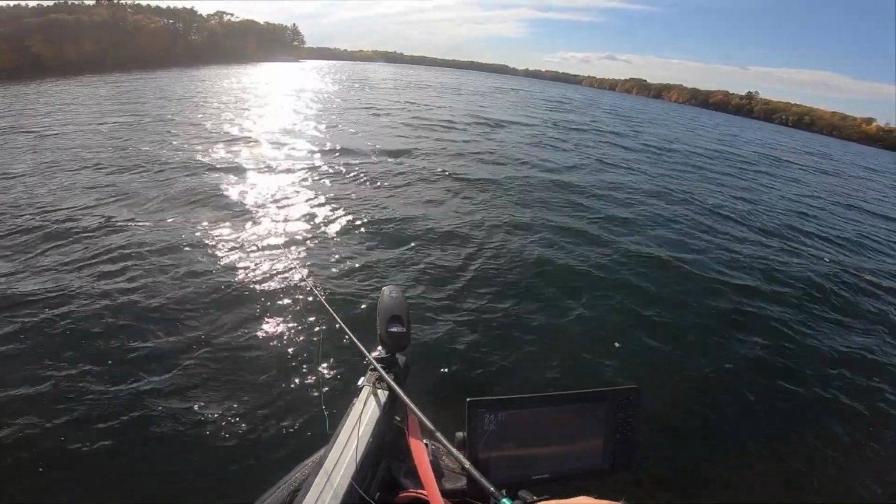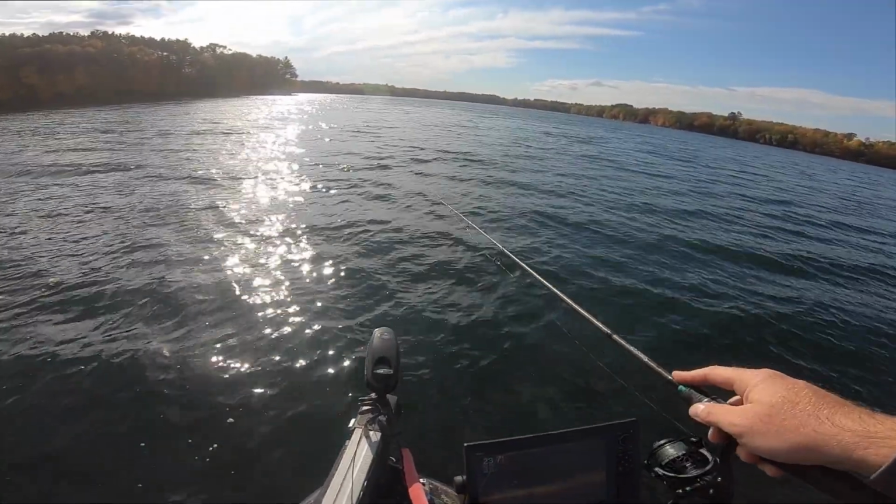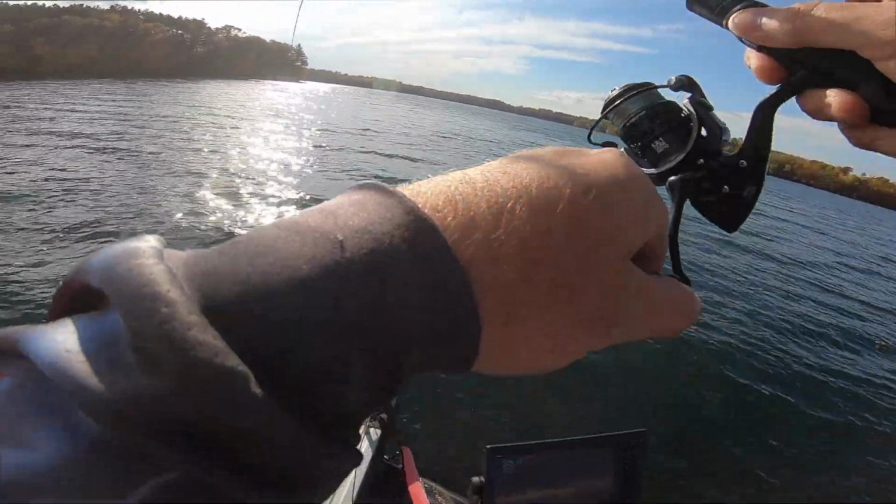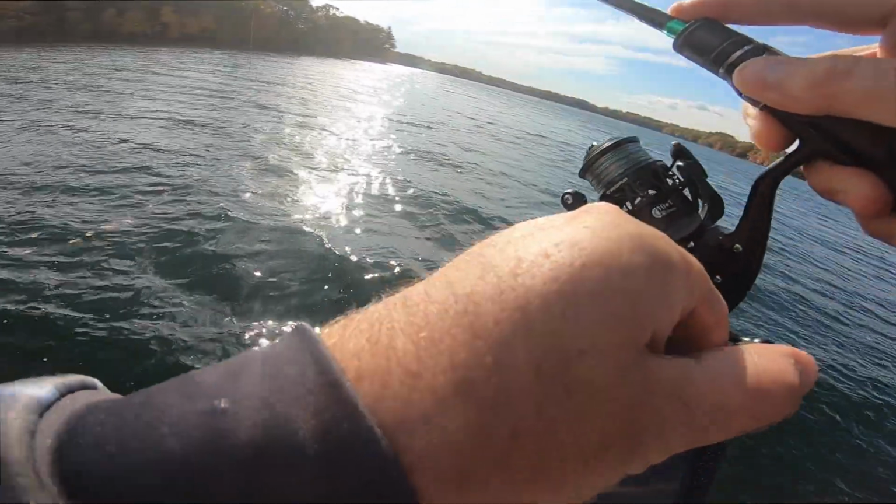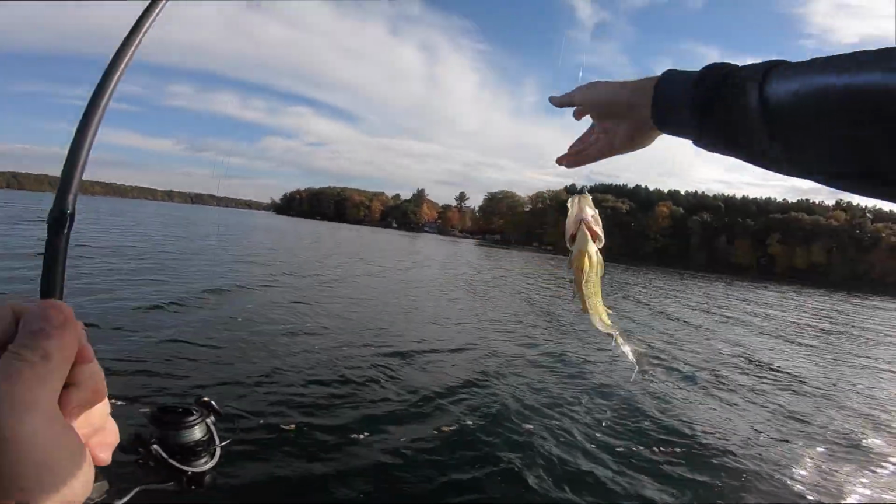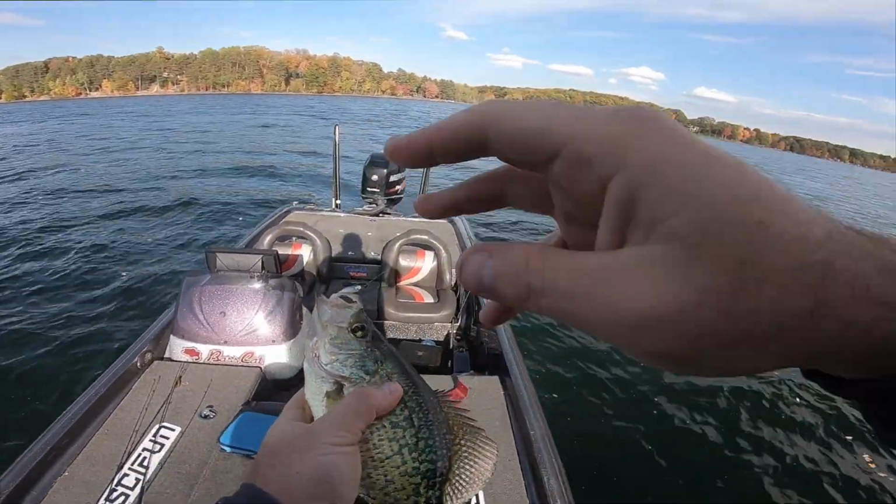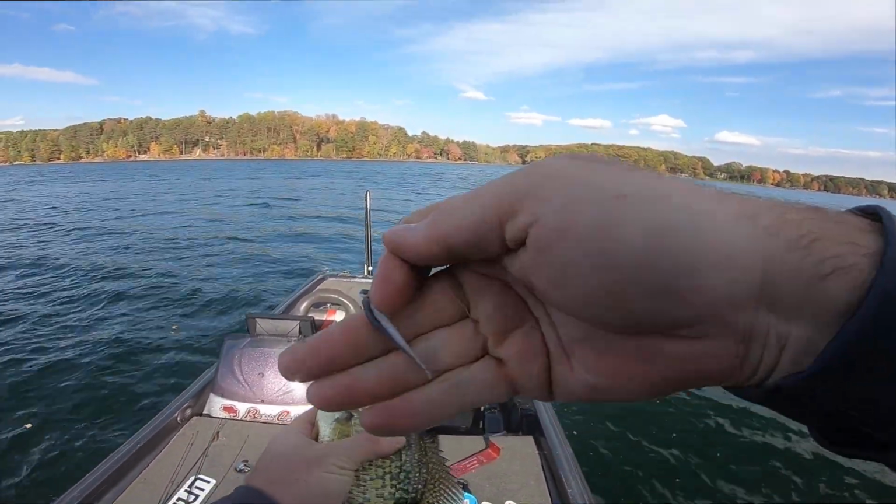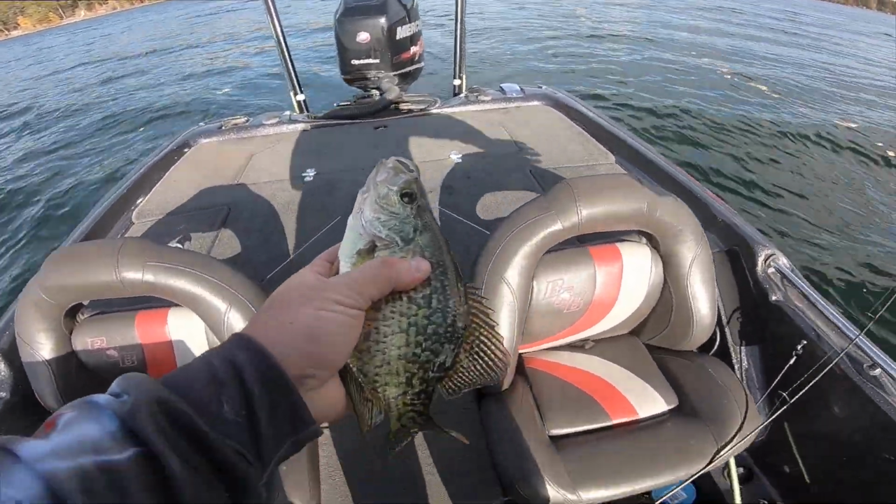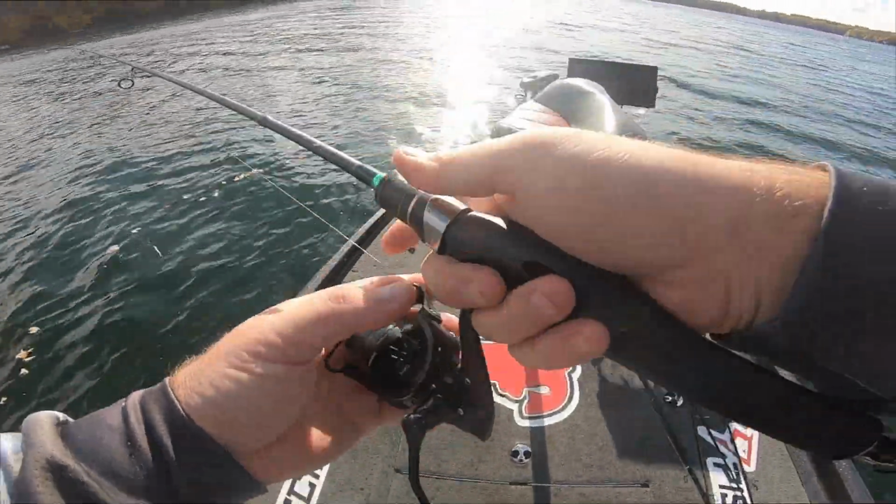Dropping down vertical on him now. Oh, that felt like a heavy fish. There we go. There's another one. What do we got here? Another nice crappie. There we go. Now we're on a school of good crappies. That's what we're looking for right there, guys. They are just pounding that gulp minnow now. We're gonna keep going at it, get as many in here as we can. We'll probably keep about a dozen fish, so we can have a fish fry with the family. Drop right back down on them.